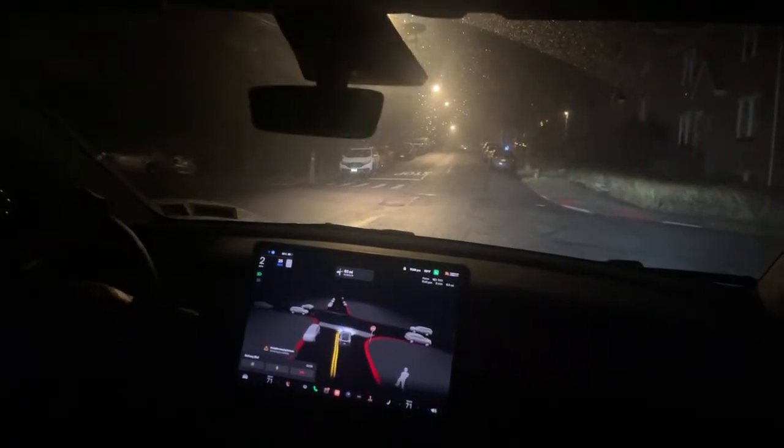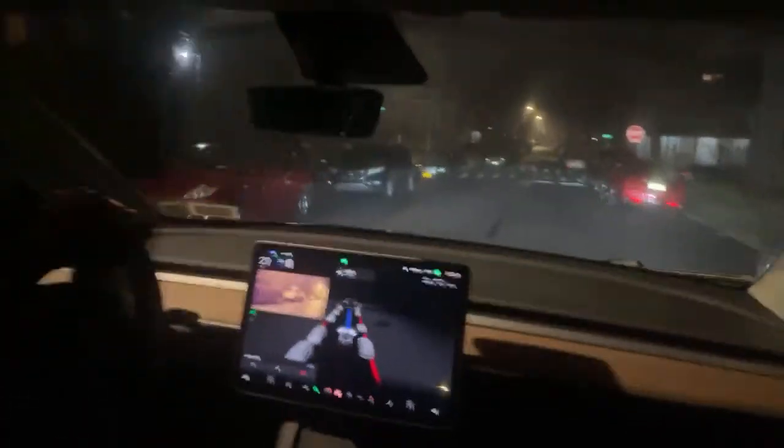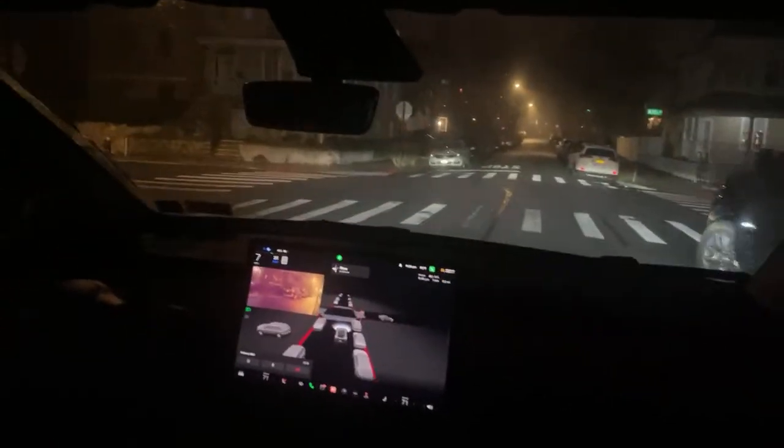Autopilot creeping forward, checking for visibility. I love that I could see that there was a person walking right behind me. I never would know that. They're on the sidewalk behind a car. I don't need to know that, but it's nice to know that there are people closer to you than you would imagine. All right. Getting ready to make the left-hand turn here.